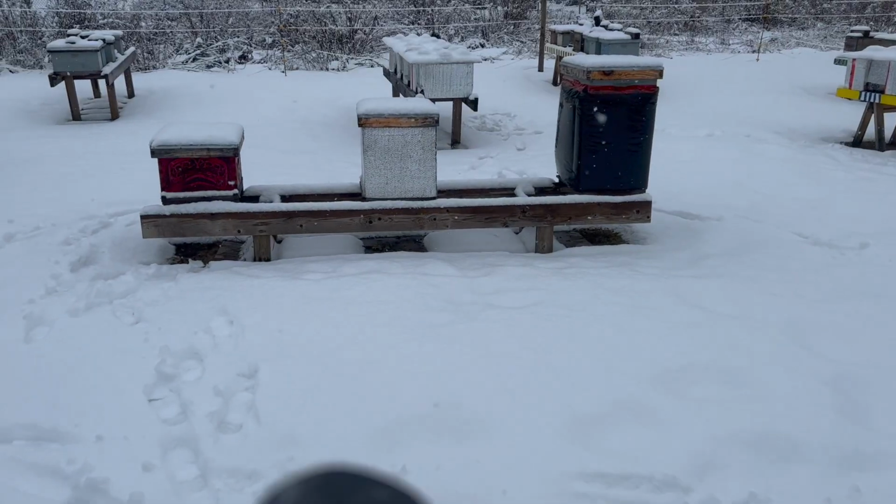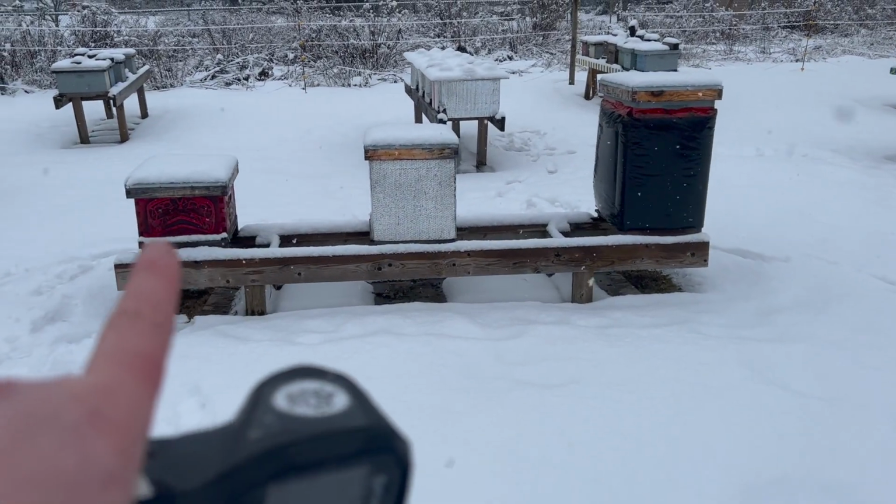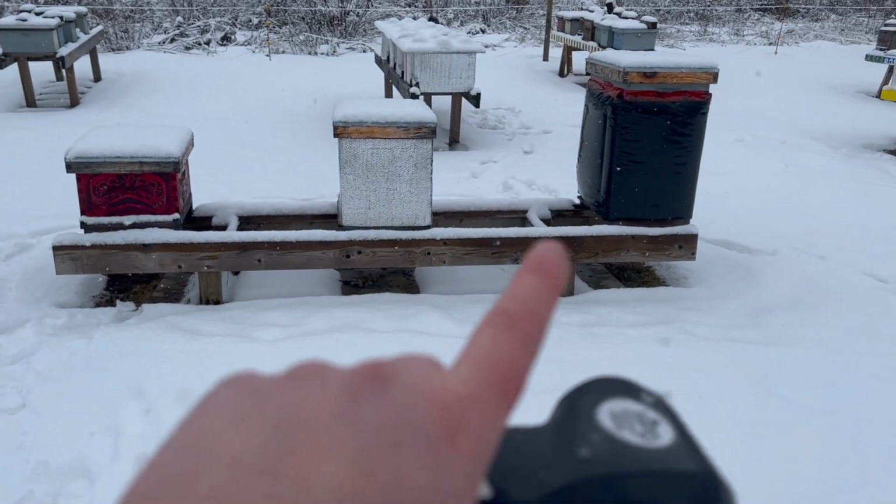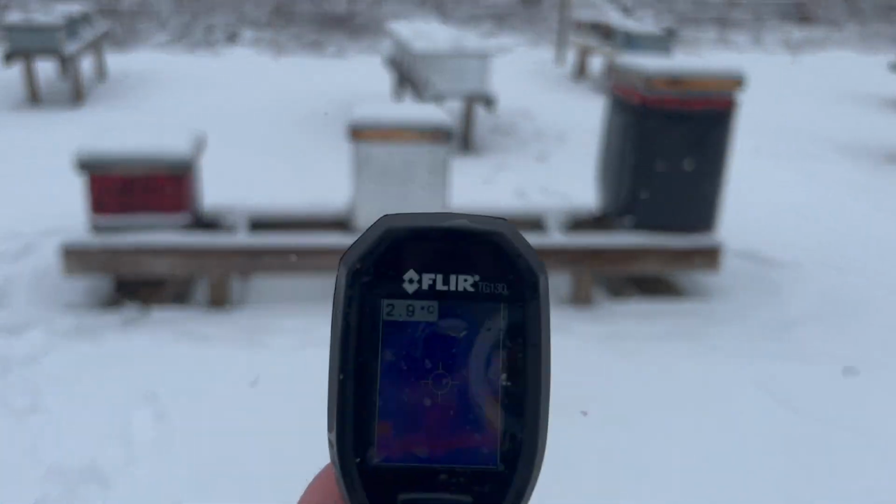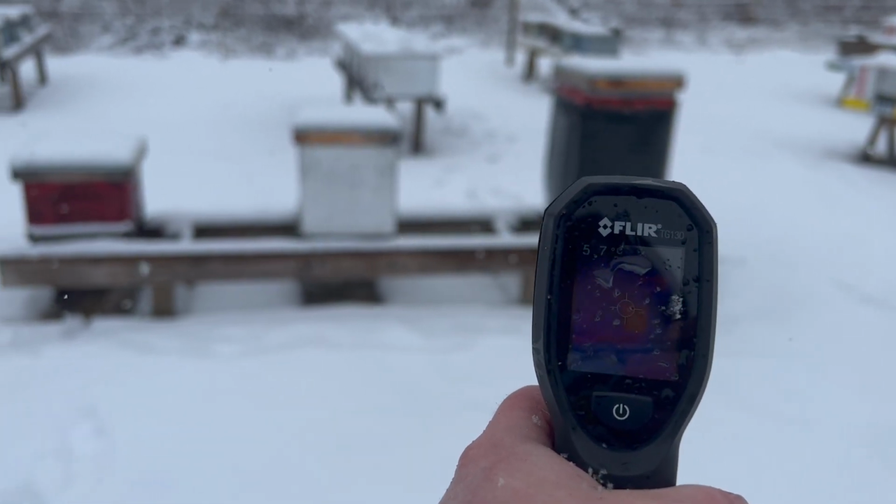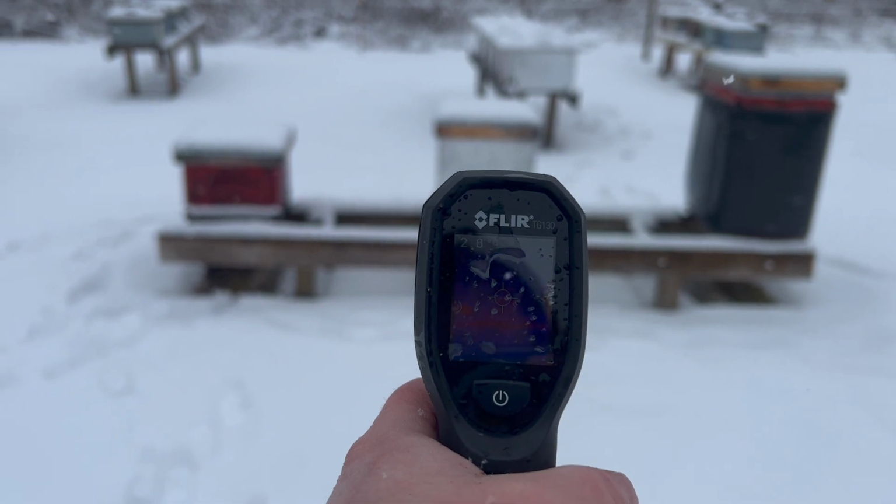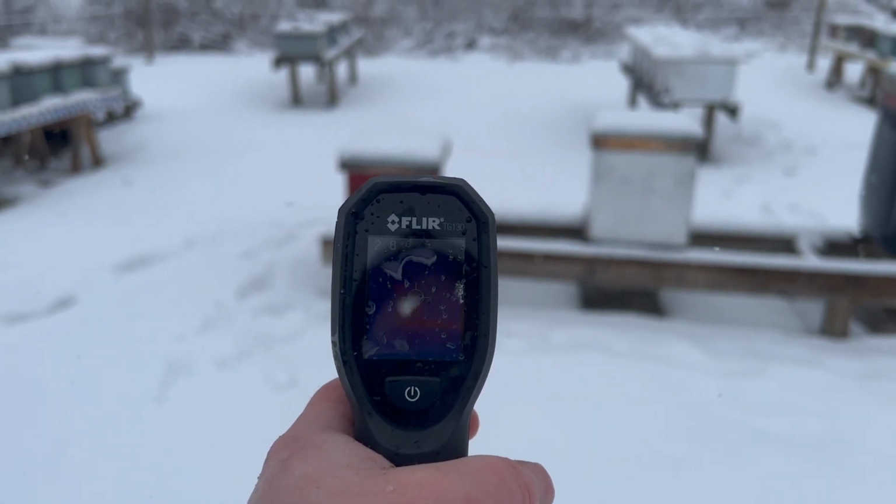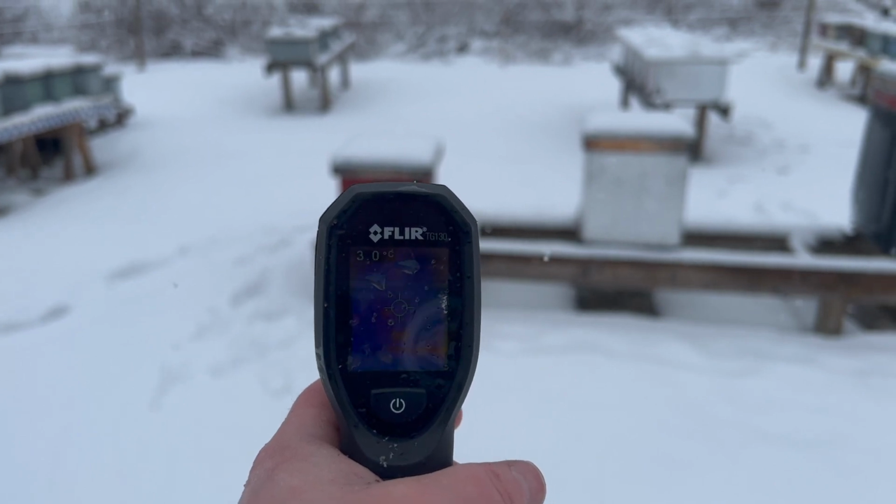On this bench, we've got one of each. This doesn't have any wrap on it because it's actually dead. It was dead in the fall. The bubble wrap and the bee cozy. So there we go, bee cozy. Bubble wrap is hardly showing. Well, look, this guy looks hot, and I know there's nothing in there. I just popped the lid to make sure it wasn't a mouse or something.